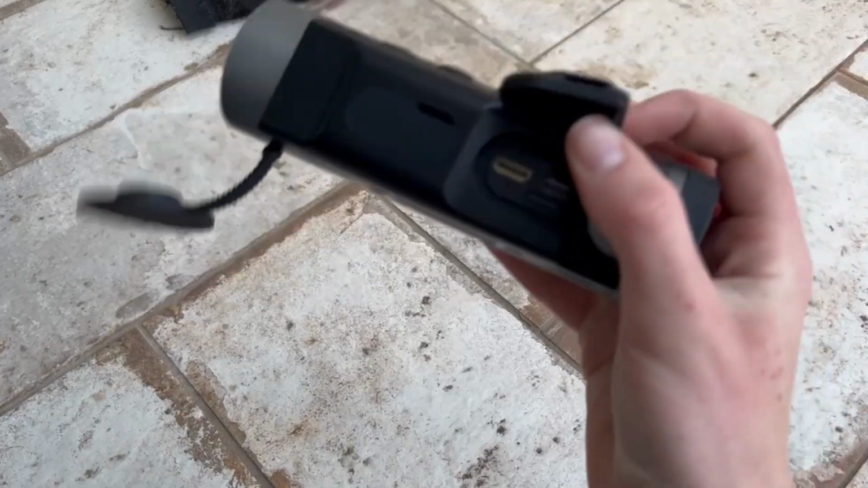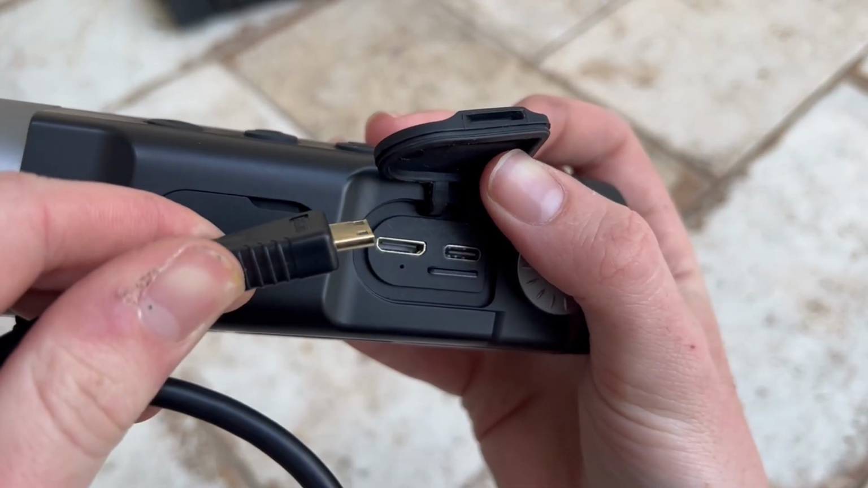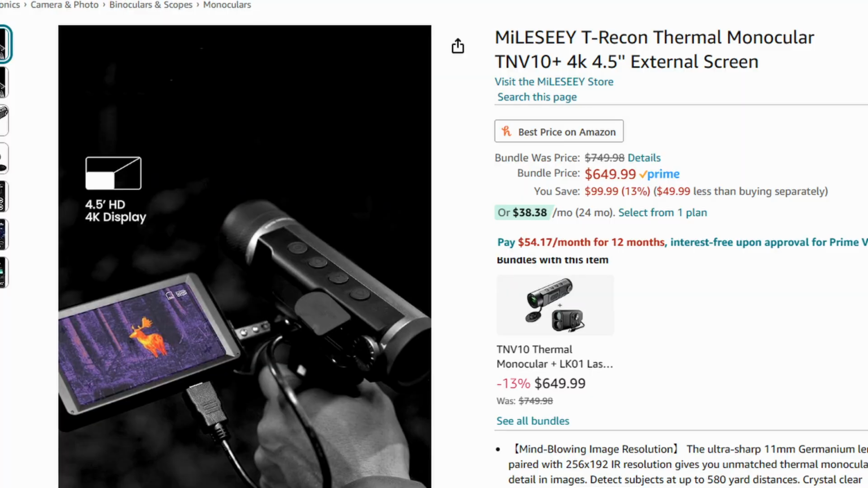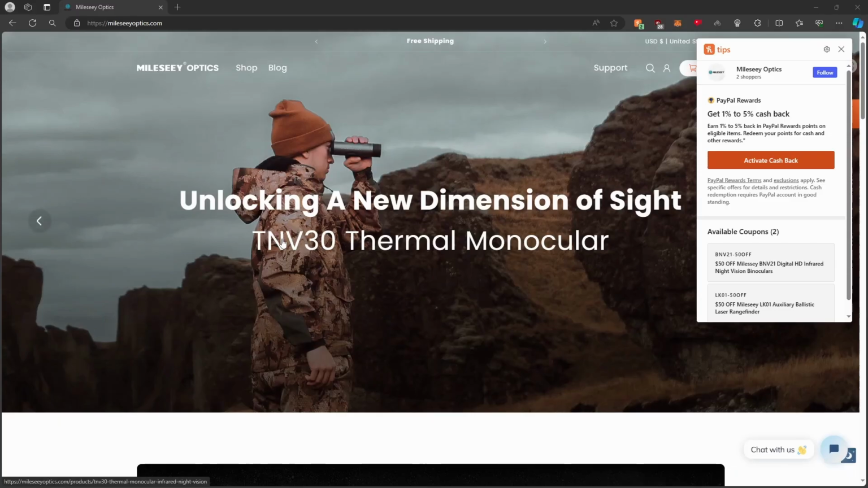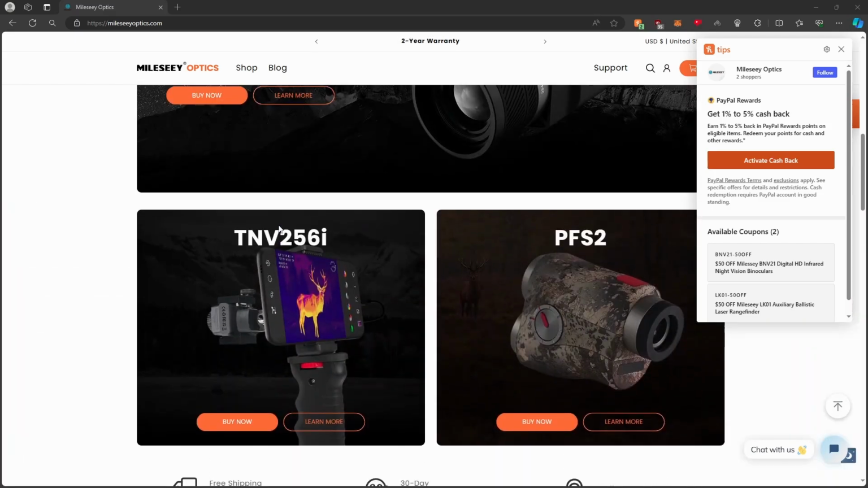Next to the SD port is a micro HDMI display port that can be used to project to a larger display. A larger display can be purchased with the monocular for around an extra $150, or an extra $250 if bought separately afterwards. Once again, to keep this transparent, MileC did send out the display with the device to me for free.